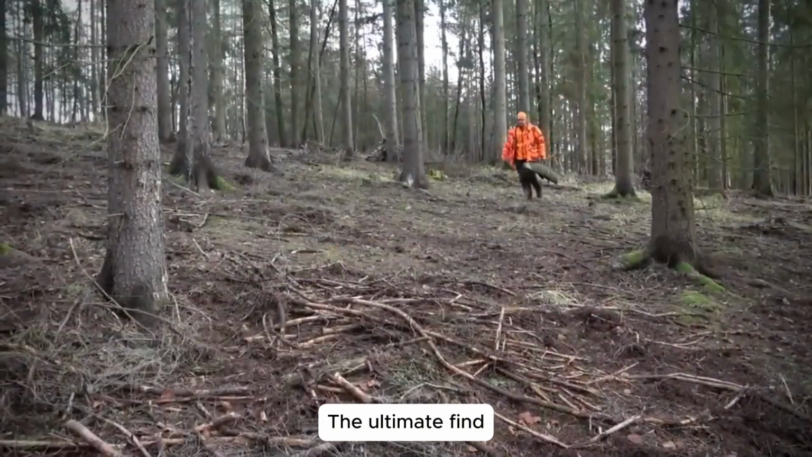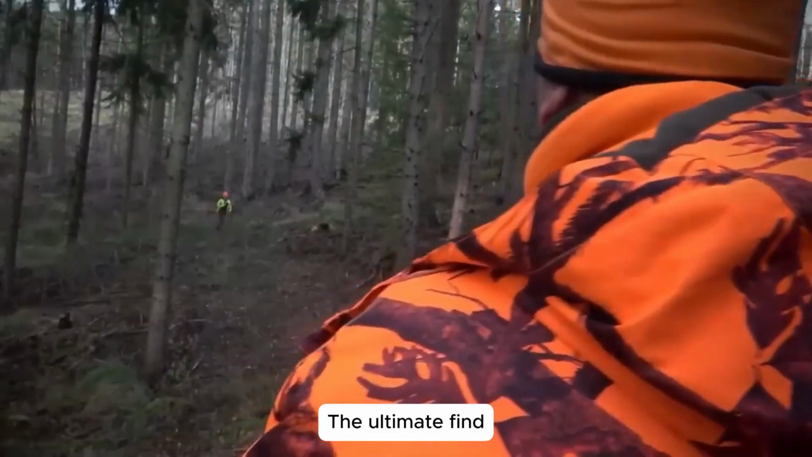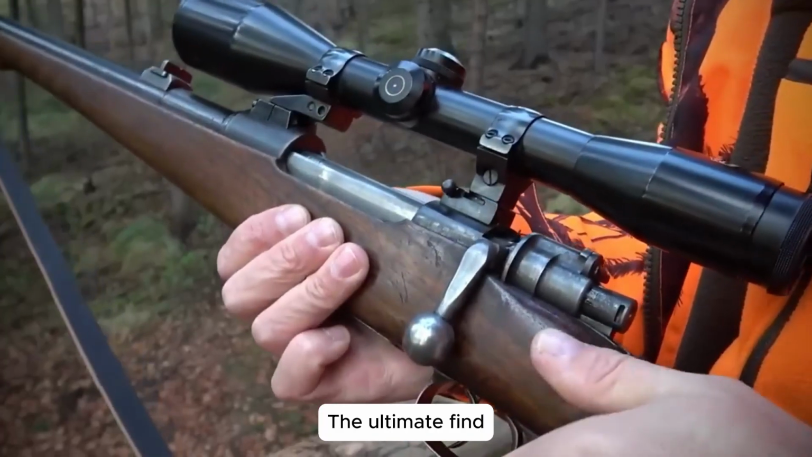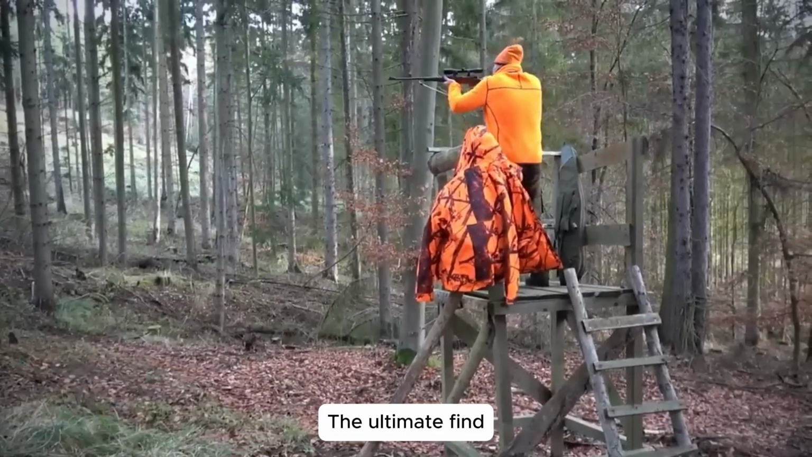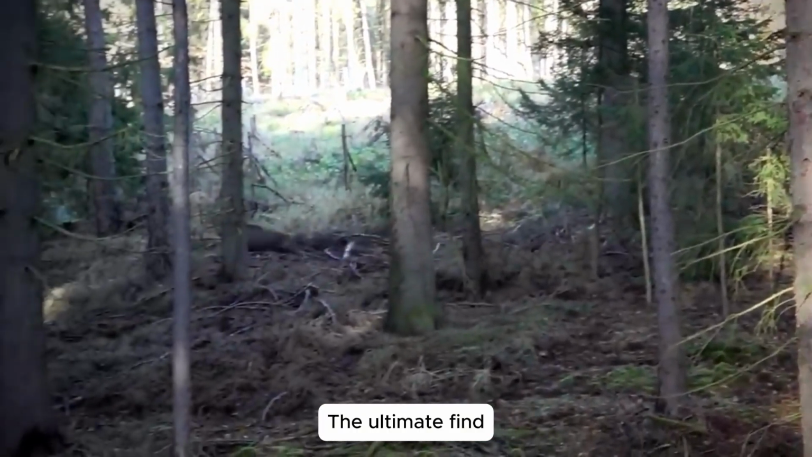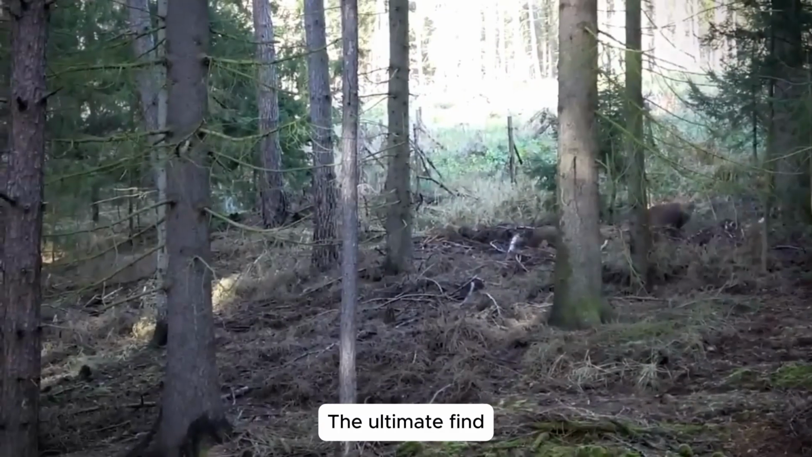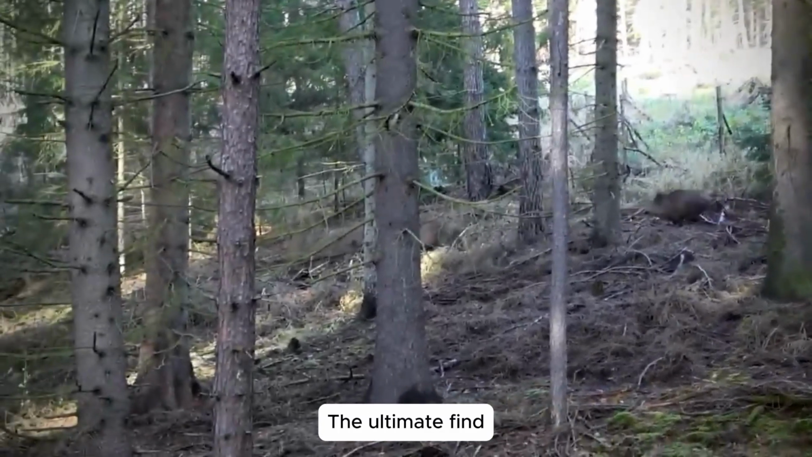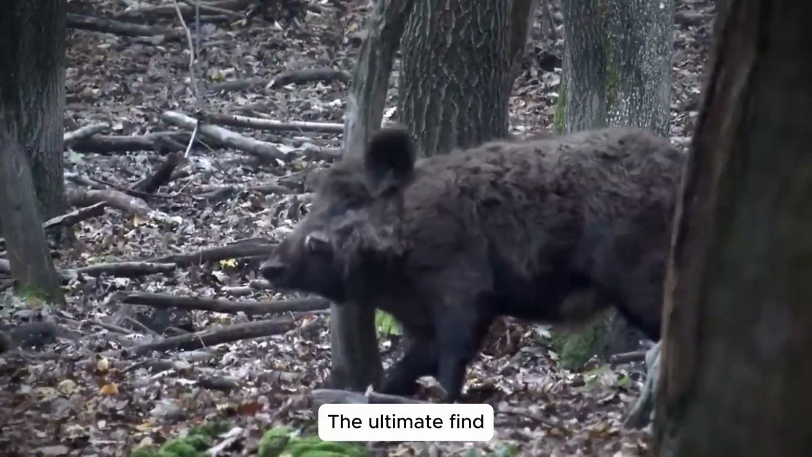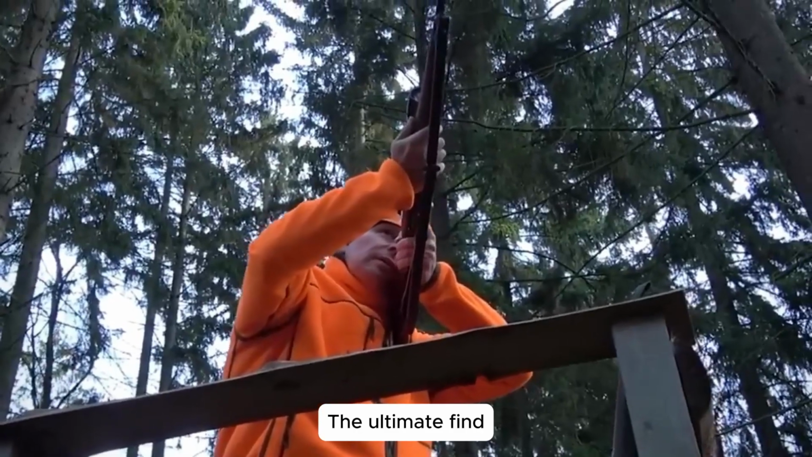Morning hunt. The morning mist turned the snow-covered forest into a silent battlefield. When the first wild boar emerged from the tree line, time seemed to stand still. I steadied my hands, pulled the trigger, and the bullet struck with the force of thunder. The beast collapsed instantly, and for a moment, peace returned to this land. A strong start to what promised to be a long day.